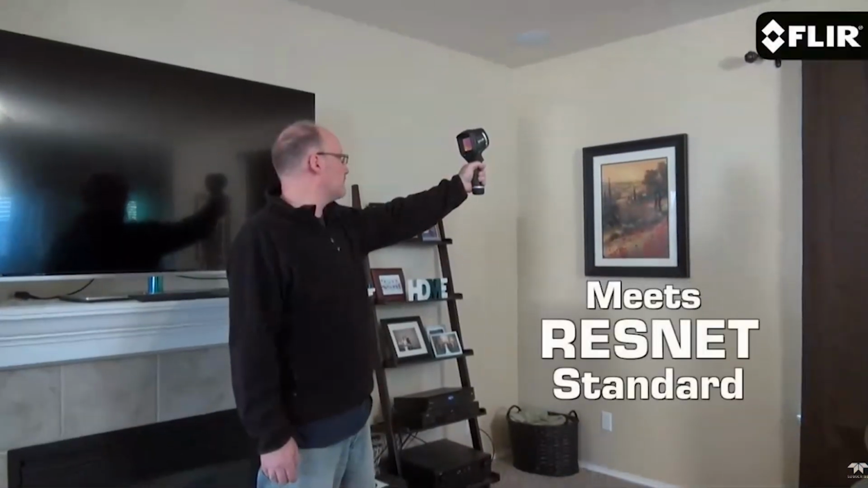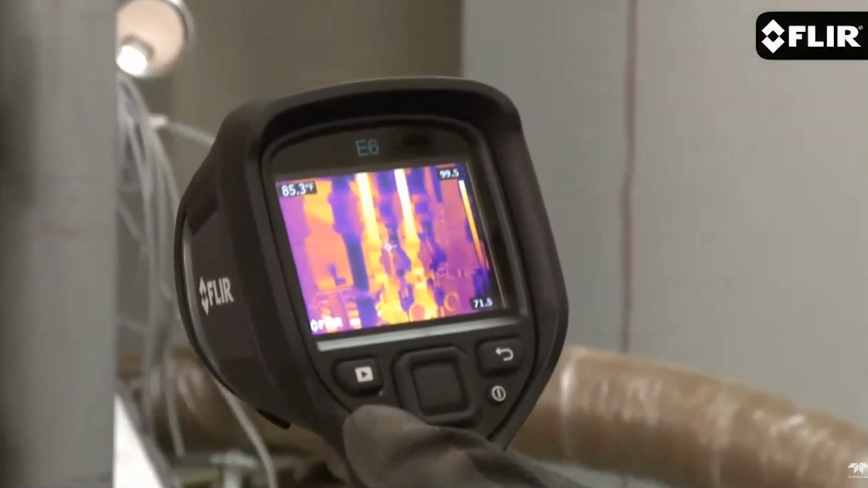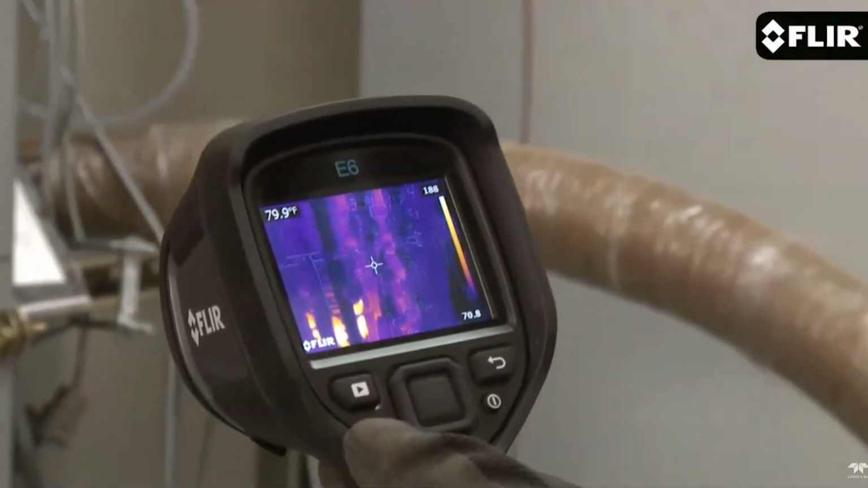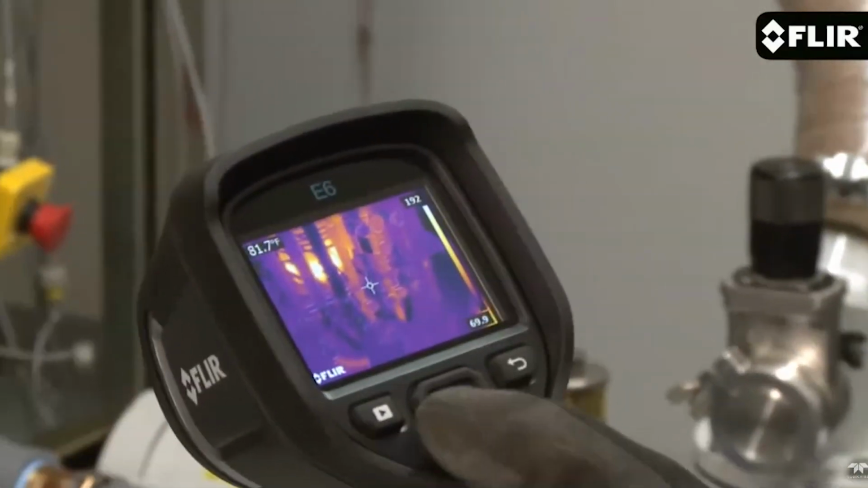Plus, if you're a home energy rater or contractor, the E6 meets the ResNet standard. The E6 also features a more sensitive detector to help show you subtler thermal patterns. It's got a bright 3-inch LCD that makes it easy to see the heat, and an interface that's even easier to use. Quickly thumb through settings and parameters.